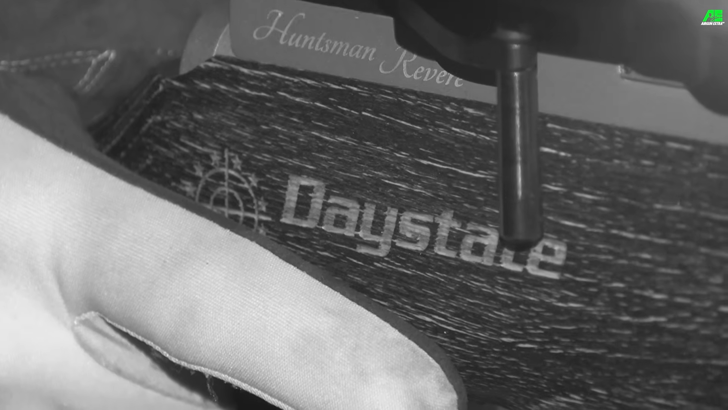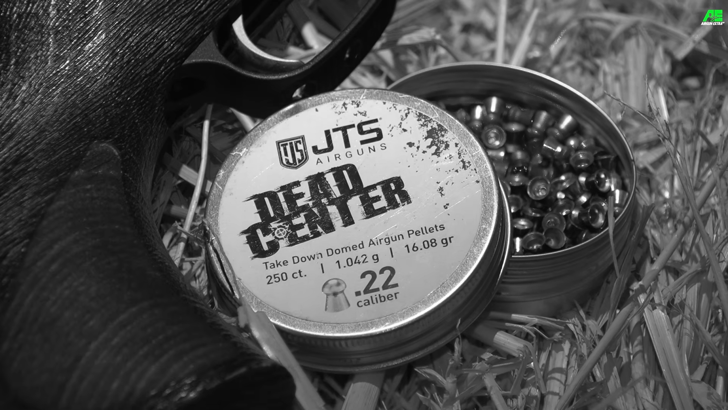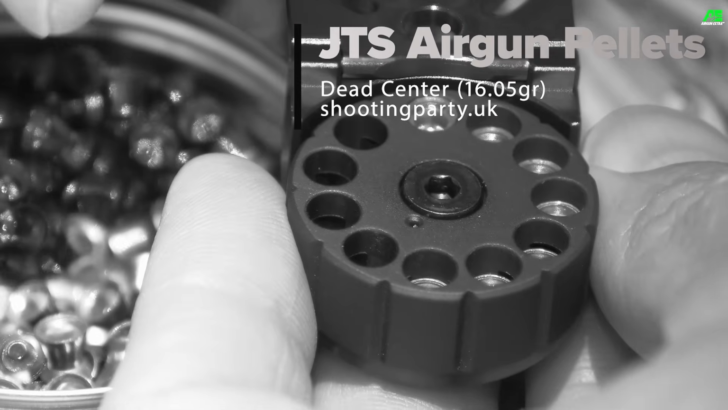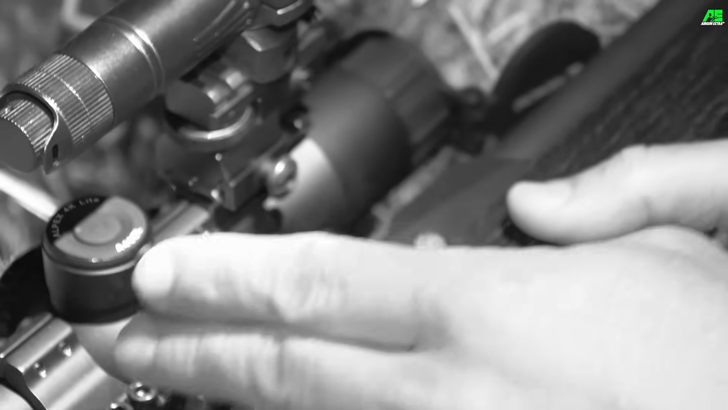To take advantage of that ballistic calculator, obviously you need an accurate setup. Tonight I'm using my Daystate Huntsman Revere Safari edition. It's a gun that I've got absolute faith in. Really nice little multi-shot PCP. Ammo wise, I've paired it with JTS Dead Centre pellets. They're really nice, consistently made pellets. A lot of my air guns shoot well with them. This one's a .22 sub-12 foot-pounds, and it really likes the 16 grain version. It's nice and accurate with them, and as you can hopefully see, they hit hard too.